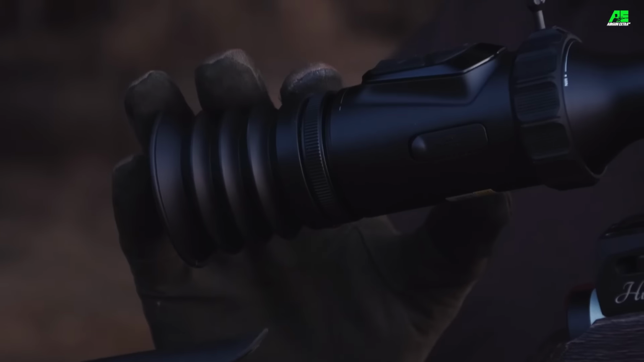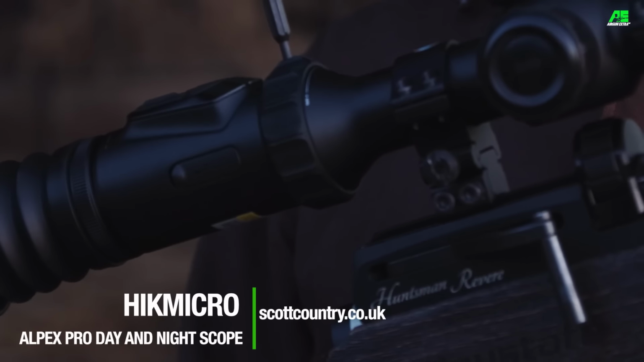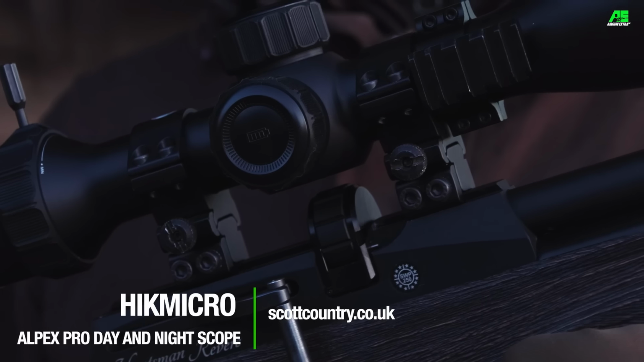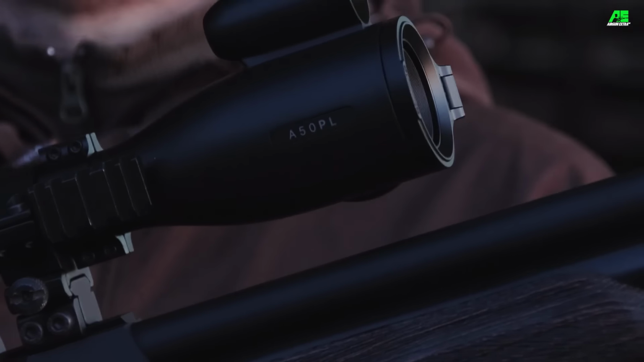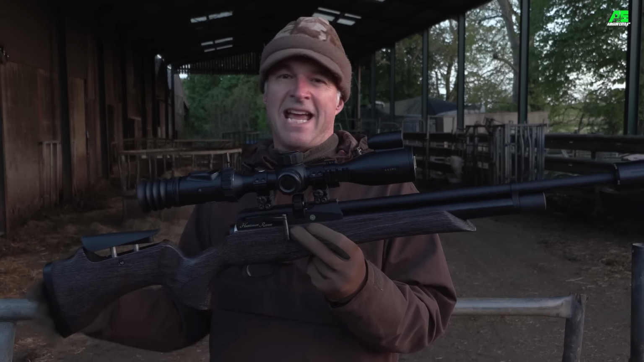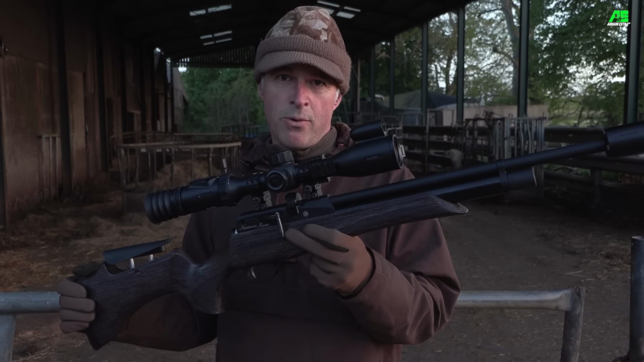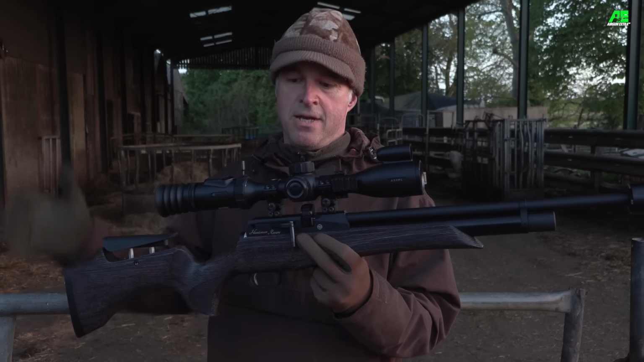Optics wise, that's a really interesting one. I've done a fair bit with this recently. It's the Hikmicro Alpex Pro. What a piece of kit. Now, the first thing to blow me away with this was its optical performance. Even in daylight and particularly in low light, the full colour image is incredible. It literally sets a new standard. Also remarkable in terms of night vision. Obviously, I'm going to be putting an IR illuminator on here in a moment so that we can use it